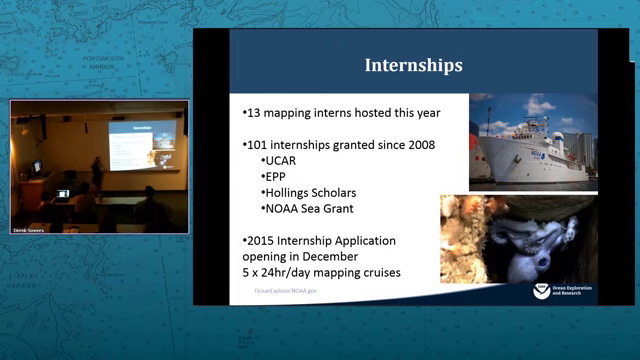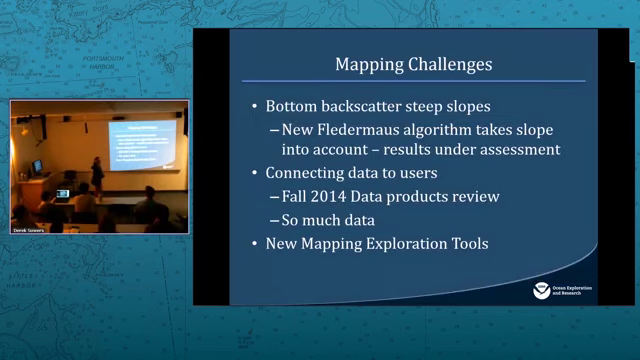Since 2008, I just counted that yesterday, we've granted 101 internships for mapping. We get them from various sources. So our main is through UCAR, which is the University Corporation for Atmospheric Research. They're in Boulder. But we also work with other programs within NOAA. So the NOAA Sea Grant program, we've had a few interns through. We've had EPP interns, and we've had Hollings scholars. We got a lot out of that partnership.